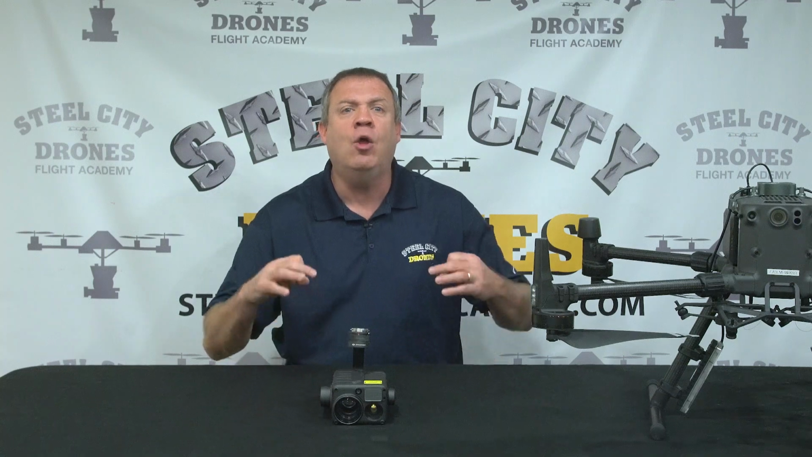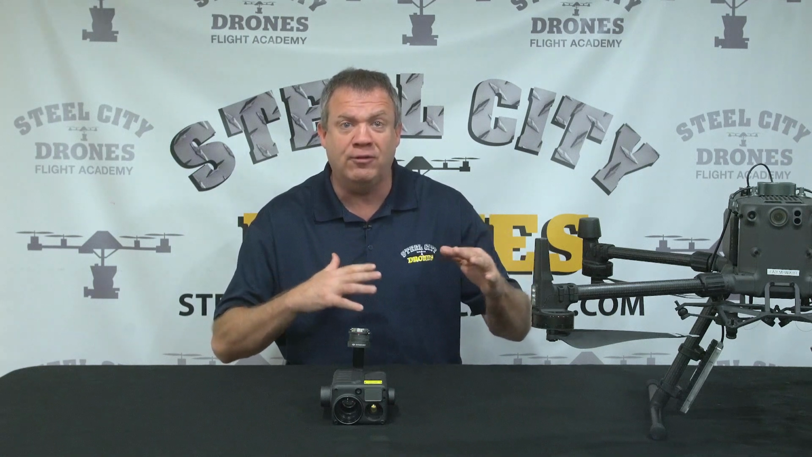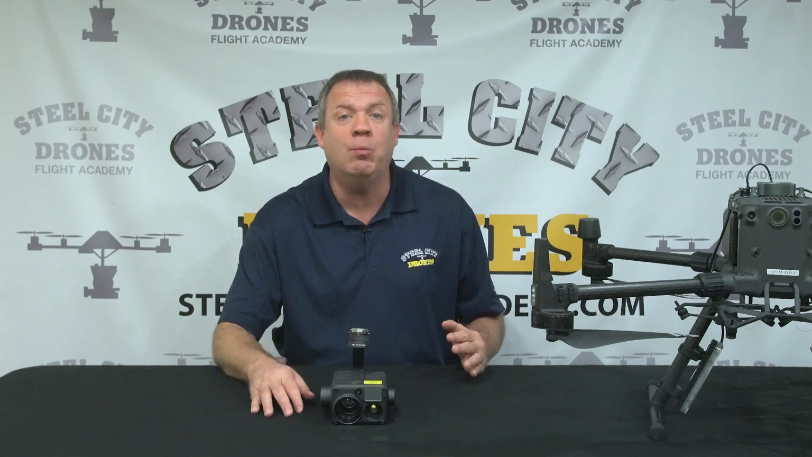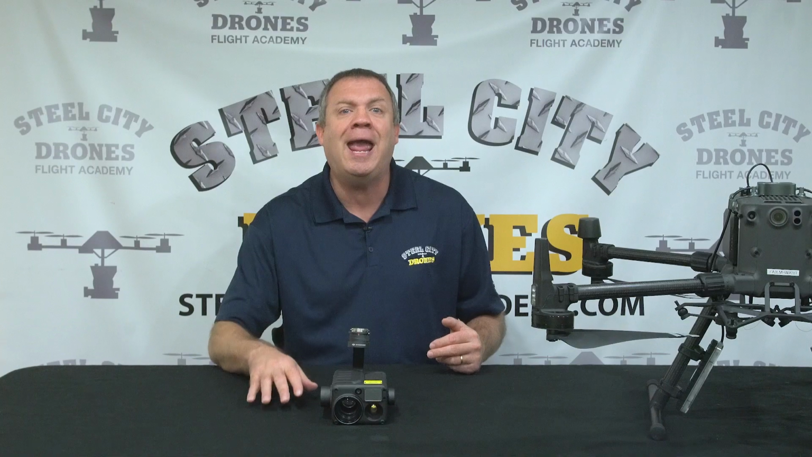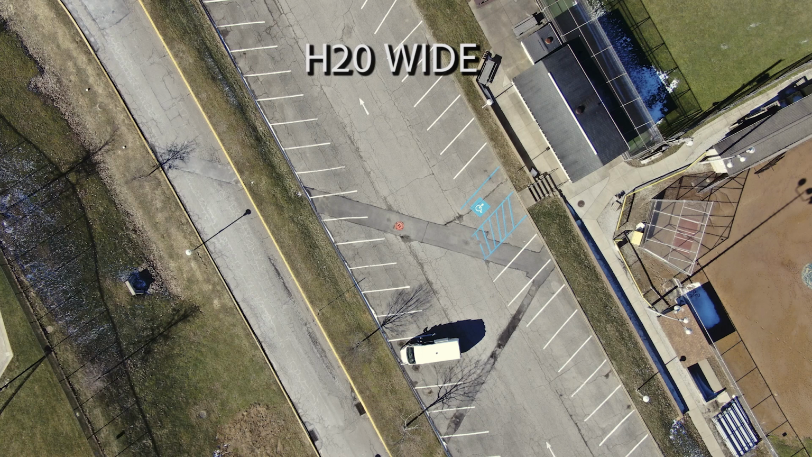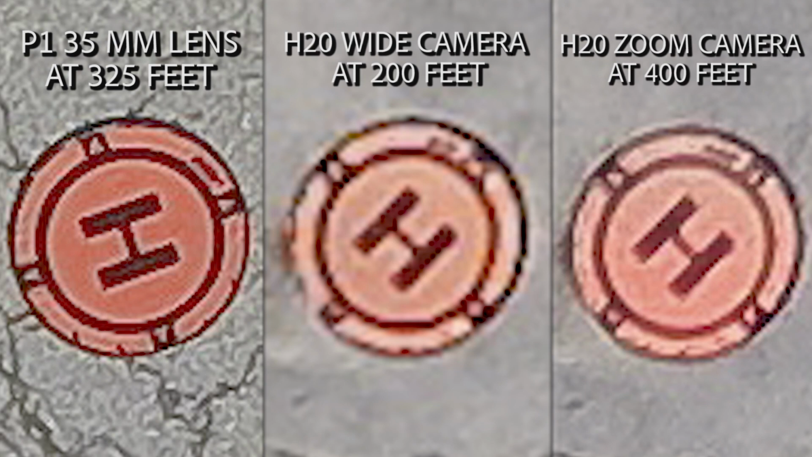Then we figured out what distance we had to go for the other two cameras to get the same ground sample distance and framing. With the P1, that came to 325 feet. And for the wide camera, we had to fly down at 200 feet, which makes sense because the zoom camera is 2-to-1. So we then took those three and compared all three, and that's what you're seeing on your screen right now.